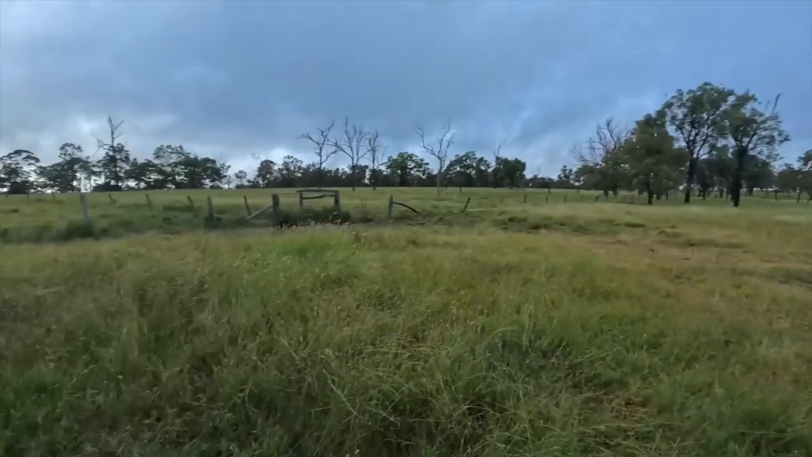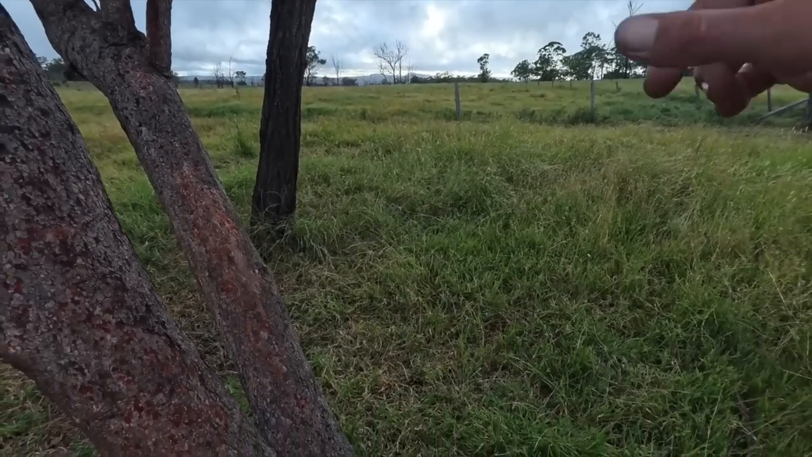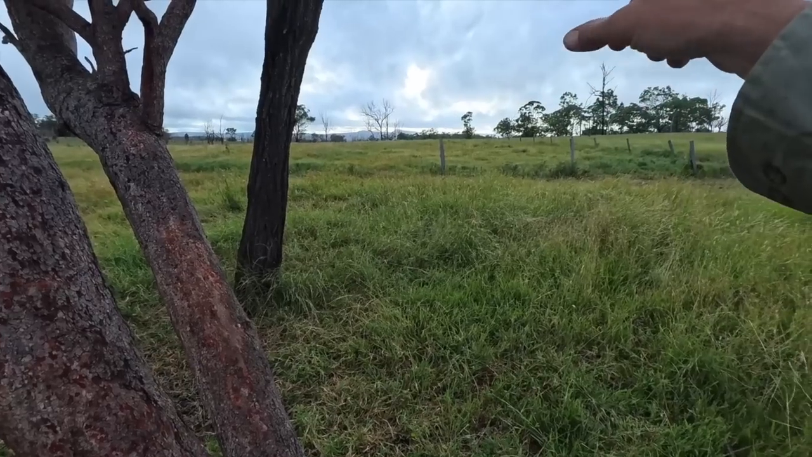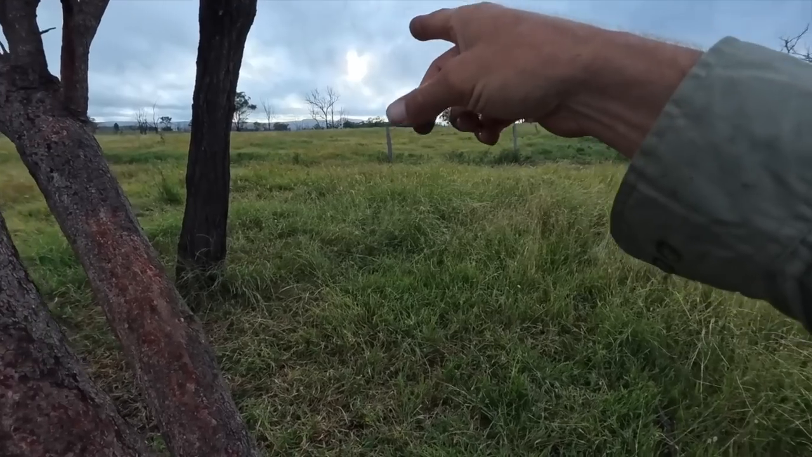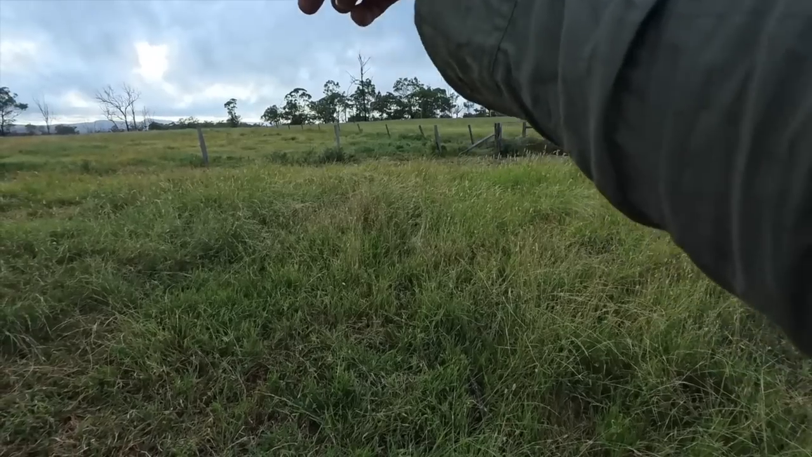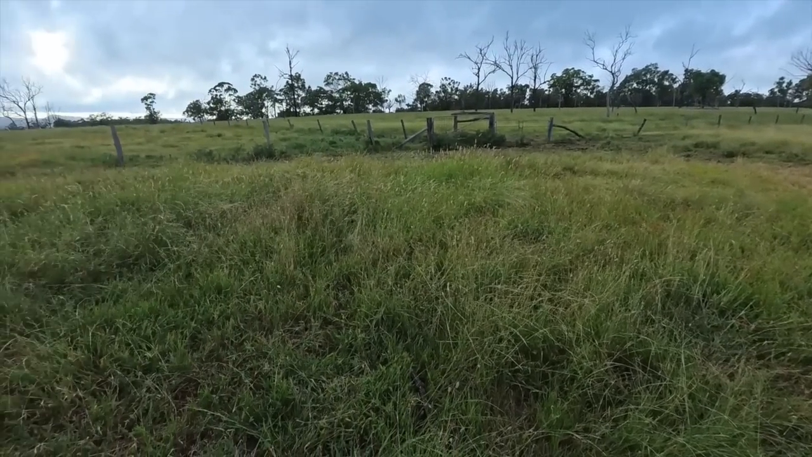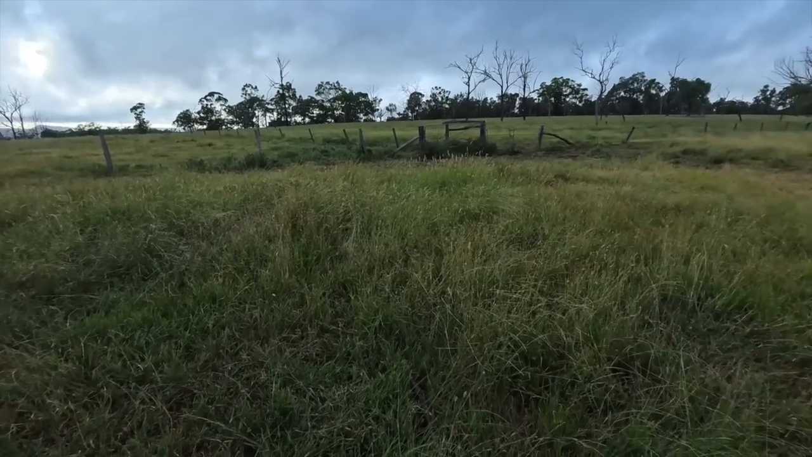I might go for another ride on the bike. Looking on the map before, there's another big dam just over the hill down here. This is a neighbour's place in here, but then that's this place in there, so that's the boundary fence going that way. So I should be able to go down there and have a look at that big dam, so there might be something down there with any luck.